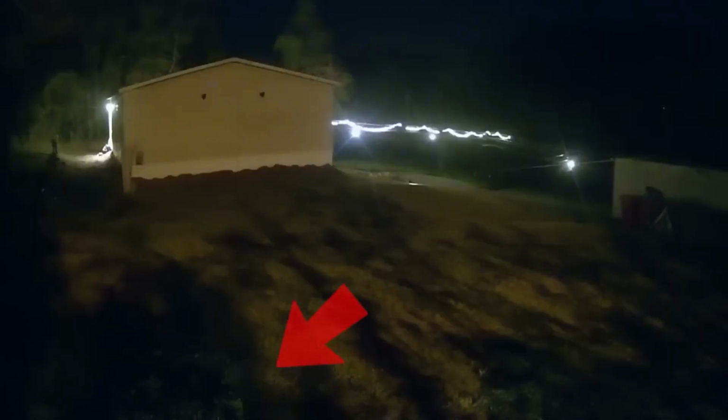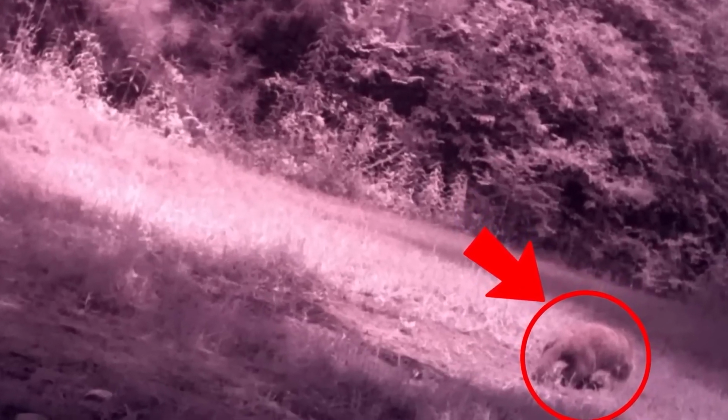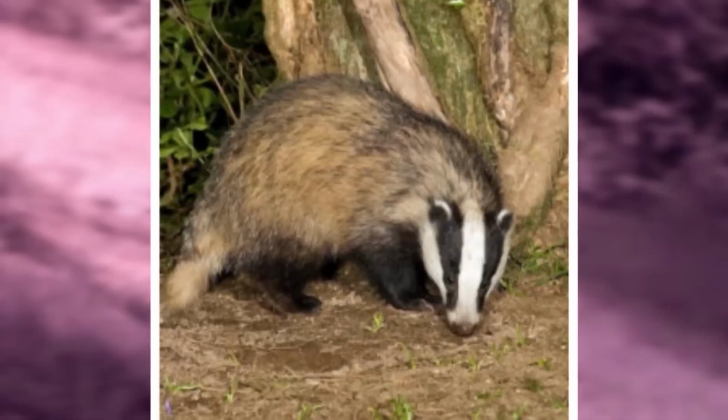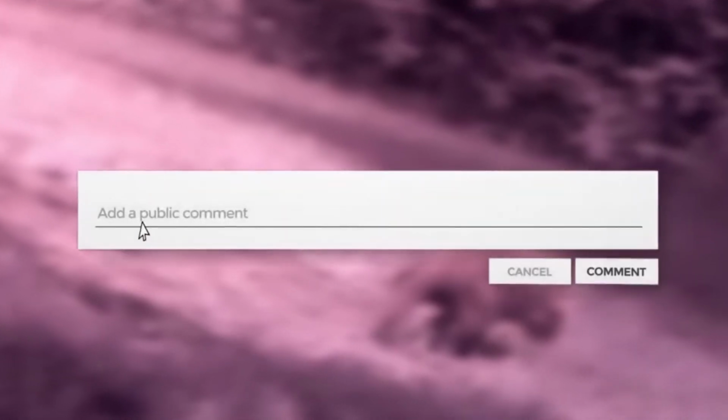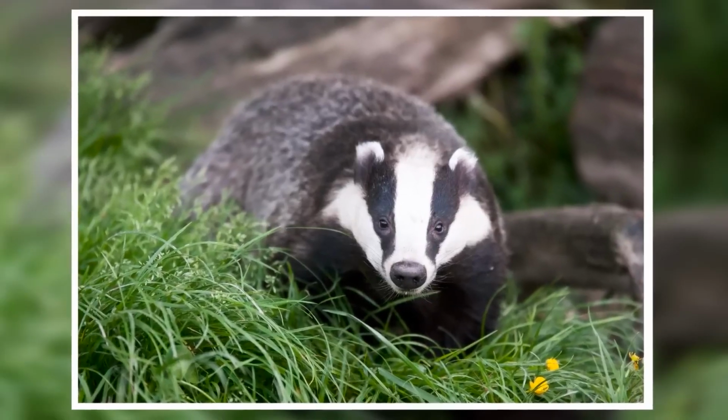Buckle up as an unknown shadow that is intriguing and enigmatic appears. We are perplexed by it because of its short tail, large legs, and fuzzy body. It might be a badger. The disparity in color only heightens the intrigue. Let us know what you guys think about this one in the comments below. Is it really just a badger or some other undiscovered creature?